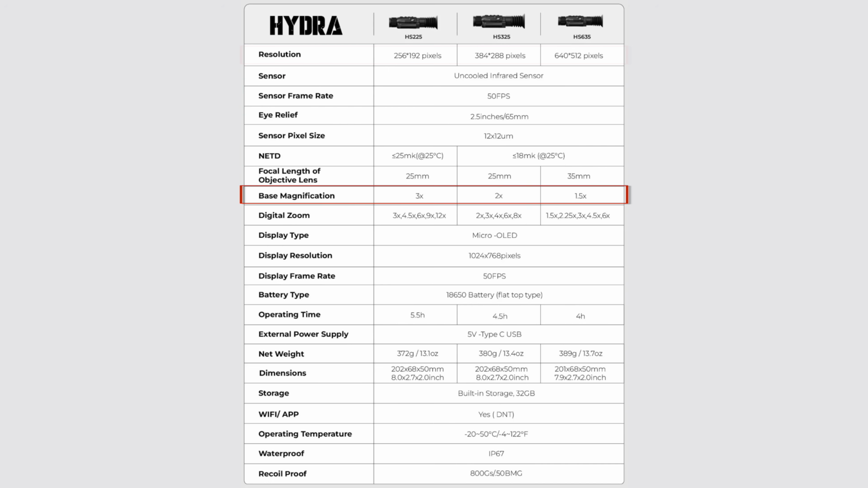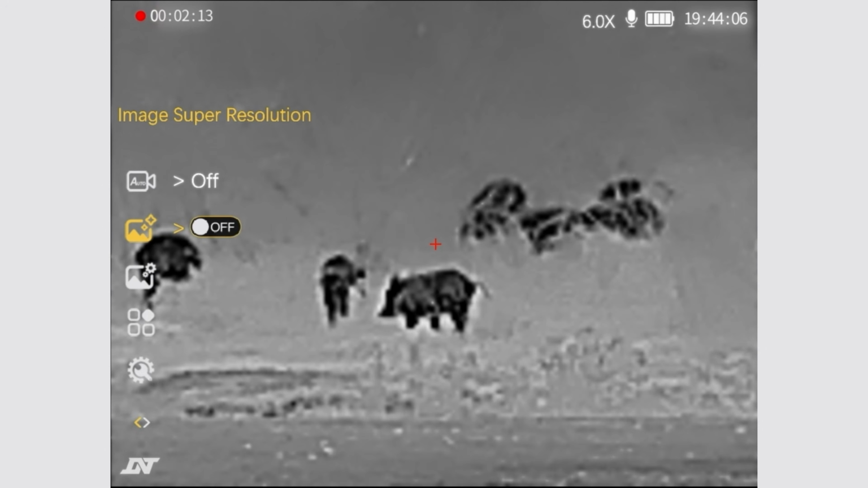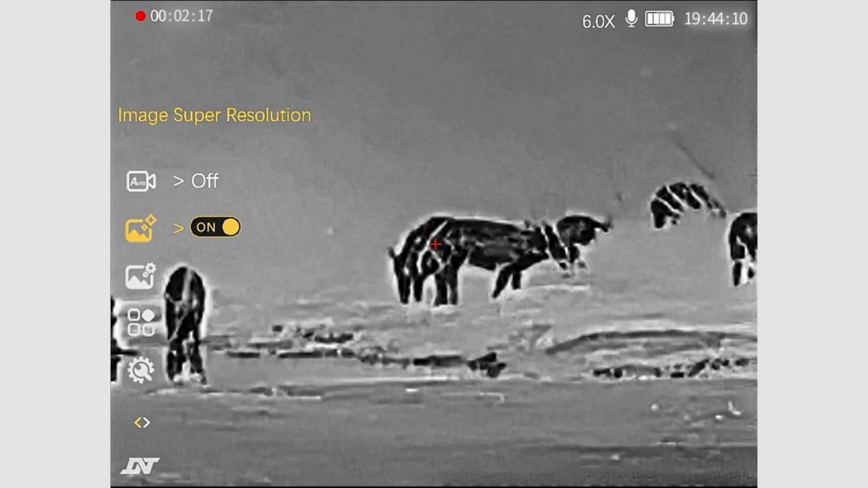This right here is called a 325. When you use their super image resolution, which is like a booster, it's going to clarify the image and give you that 384 resolution image. And when you use that, you are going to have a lot more clarity when you use the digital zoom on that optic. That is simply like zooming in or scooting up closer to your TV.